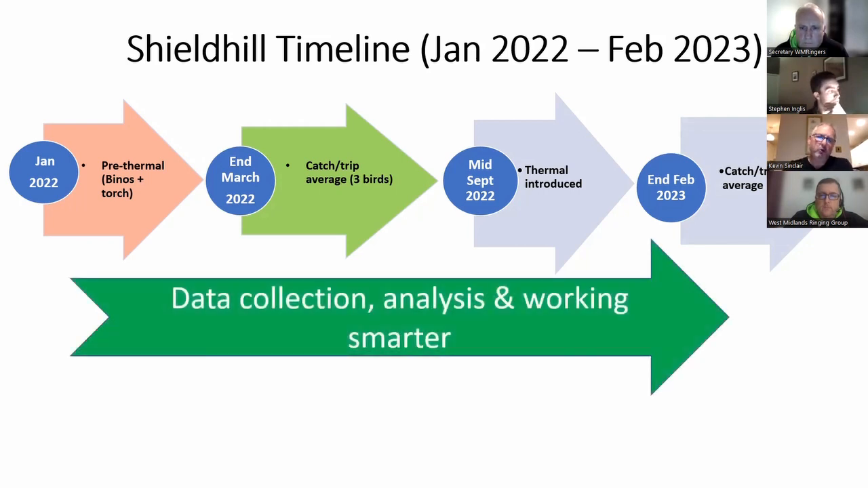And for us, because we started off in January last year, really just trying to find our way around this site, a big thing for us was a lot of data collection, analysis, and trying to just refine what we were doing to work a bit smarter over time, because it's a big site, as I say, and it was a big challenge. And without collecting the data and looking at it, we were going to struggle to know exactly where we could eke out improvements.